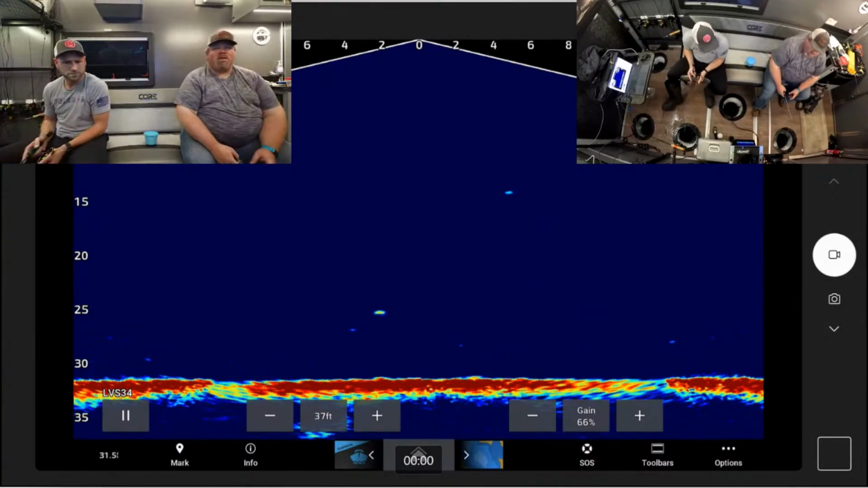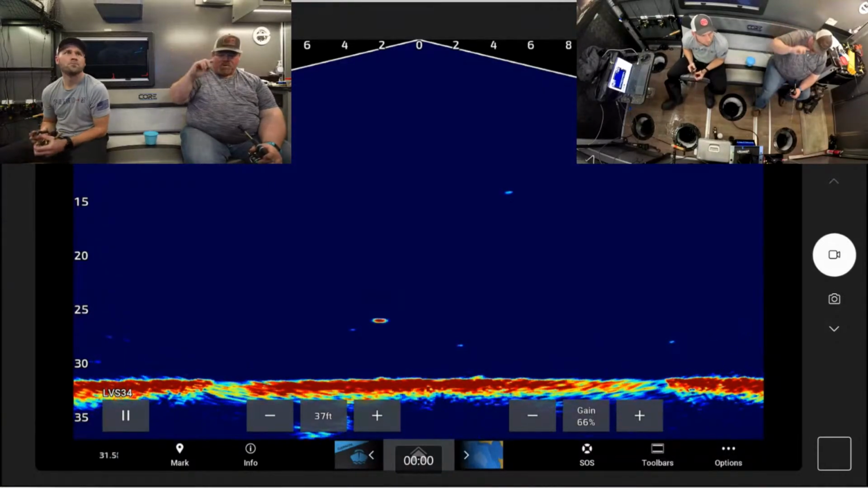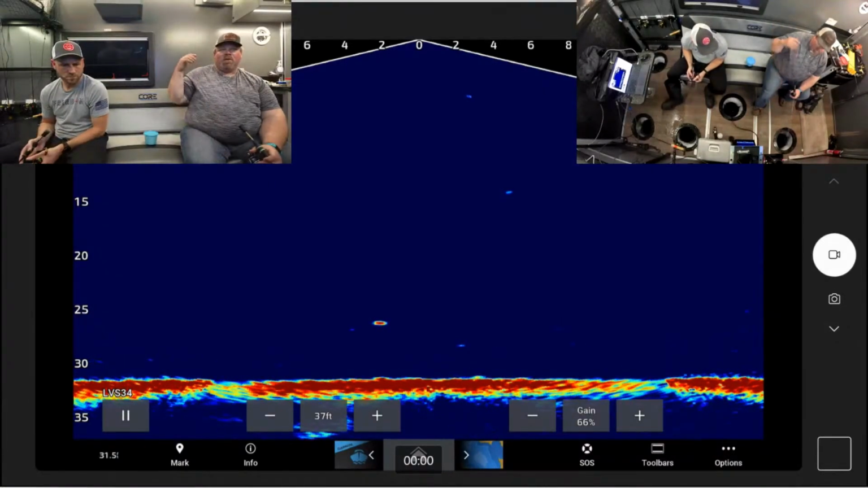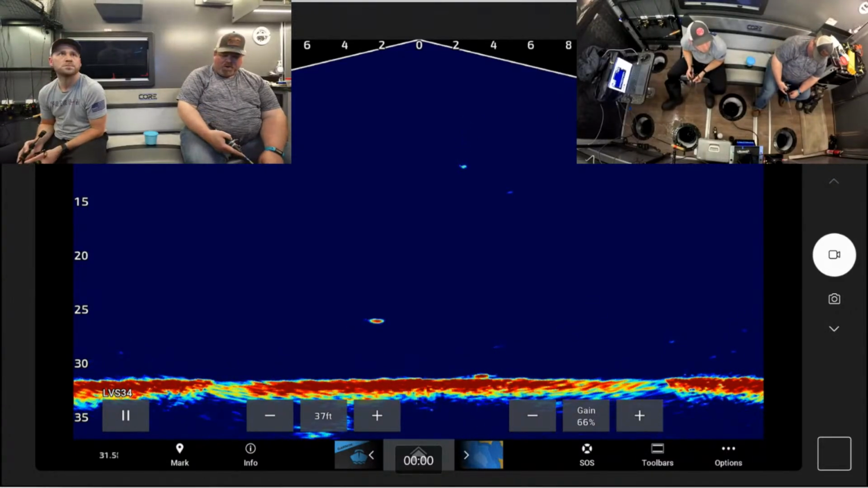Basin fishing, this is a small little hole, lots of weeds all the way around us. So they're kind of just roaming around, and hopefully we can get them to come out of the weeds and come out here and bite.